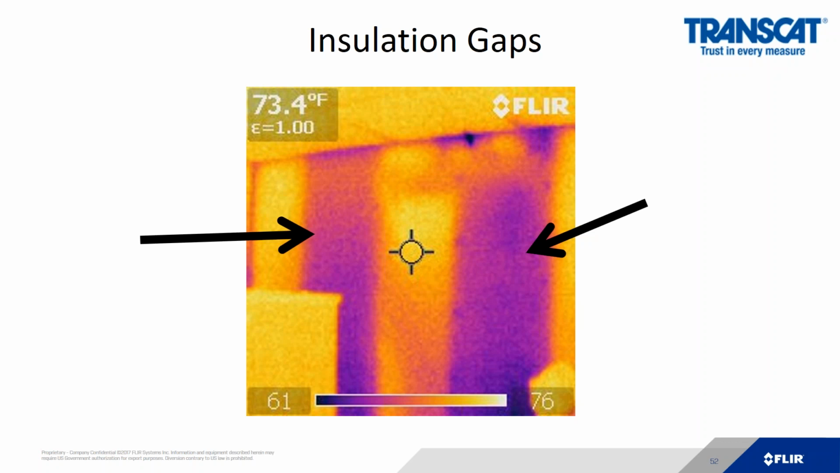Here's an example where a customer got blown-in insulation in their office. It overhung the factory floor. In the summer, it was too hot. In the winter, it was too cold. So he didn't want the heater or the air conditioner running full time. He figured, let me insulate. Unfortunately, the contractor did every other stud bay. So where you see the purple, the cold, is where they are missing the insulation. Needless to say, the customer was not happy because he paid the contractor to do the entire job.